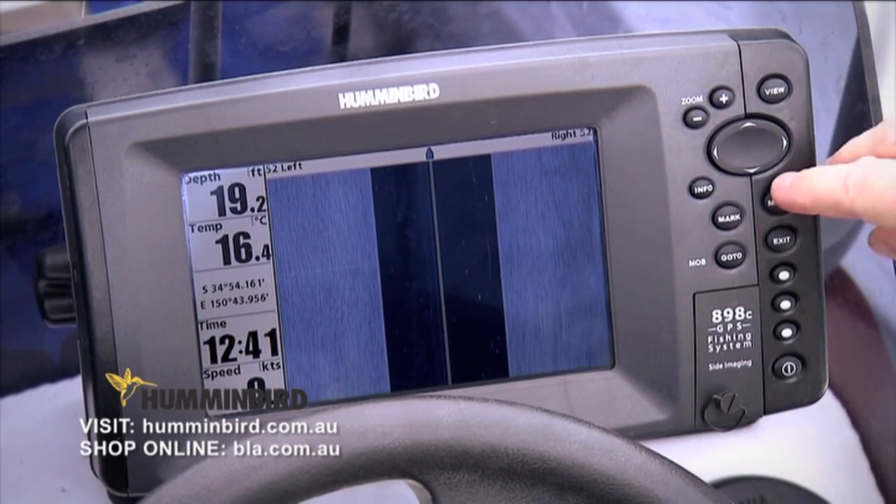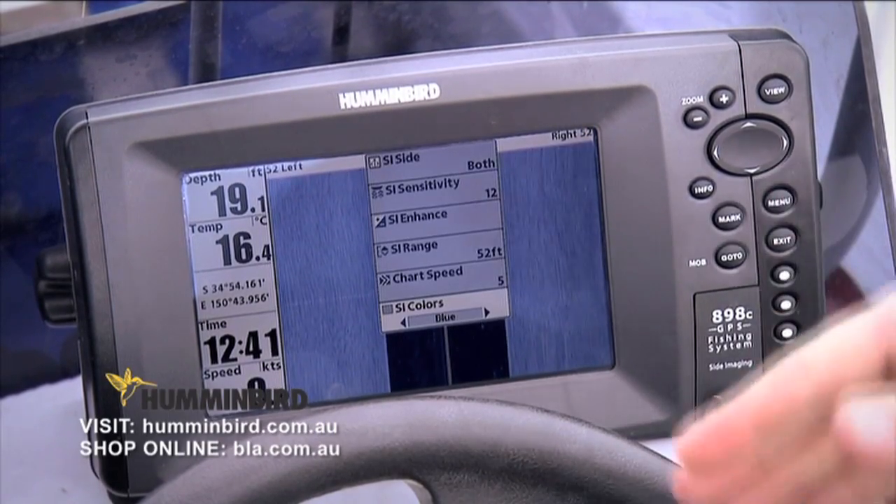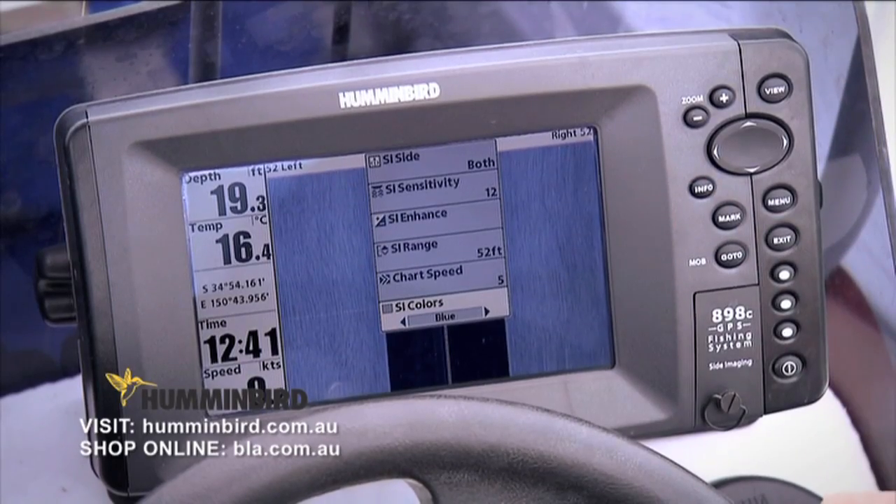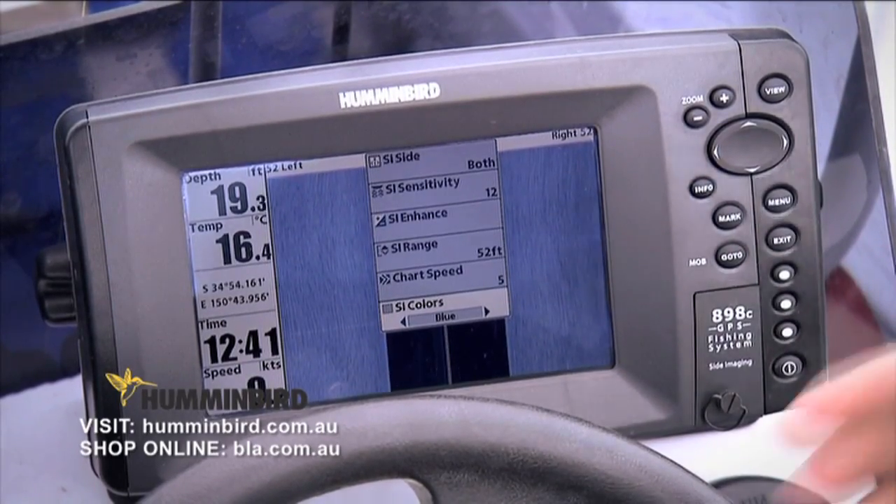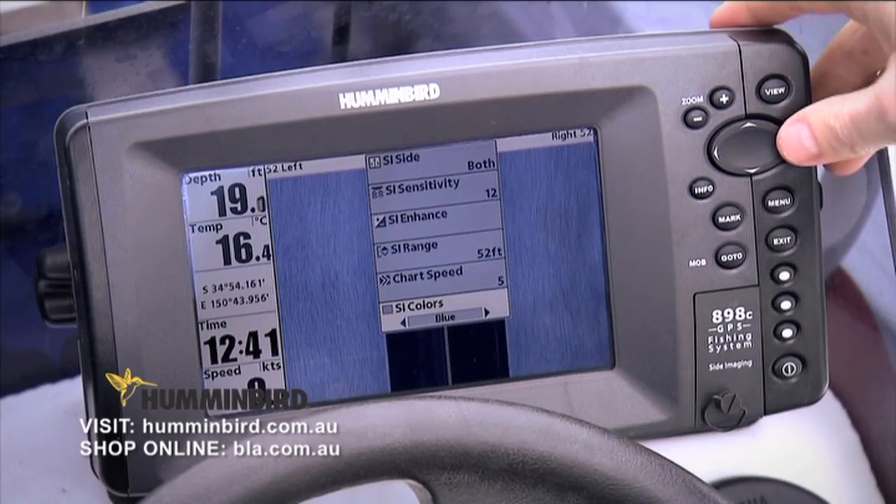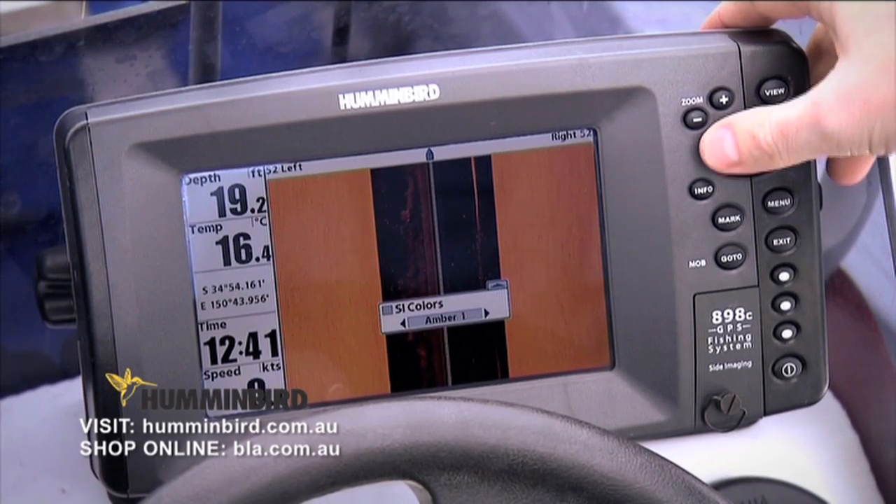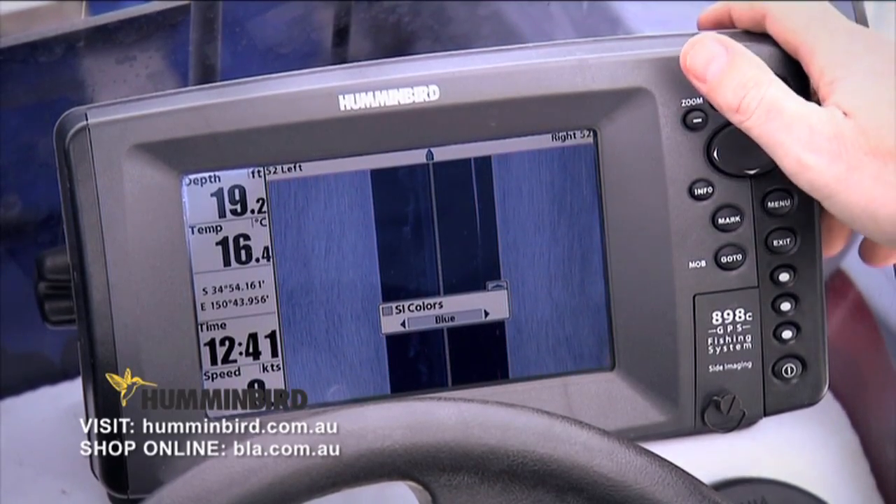Yeah, okay. But whichever screen you're on, by pressing the menu button once, it brings up everything to do with that particular screen. So instead of having to scroll through everything, yeah. That's exactly it. Makes it nice and simple for you. And you can go through and change the colour of the screen to whatever suits you. My favourite's the blue, but personal preference on those.